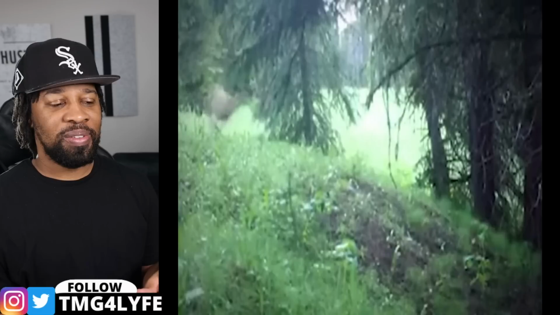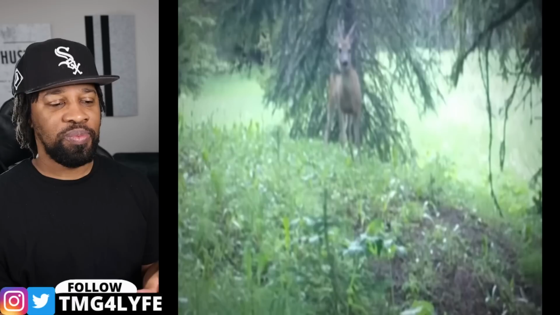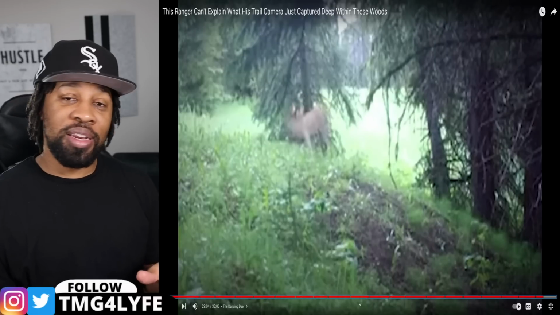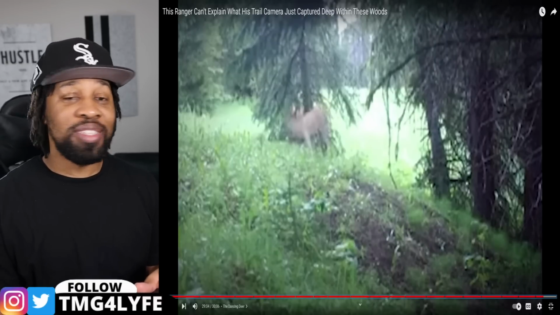At one point, though, the deer even stops and looks at it as it notices the camera, only to resume its jumping and hopping to a mysteriously silent beat. It could be challenging the camera, thinking that the camera is another animal or human or something jumping around like, this ain't what you want.